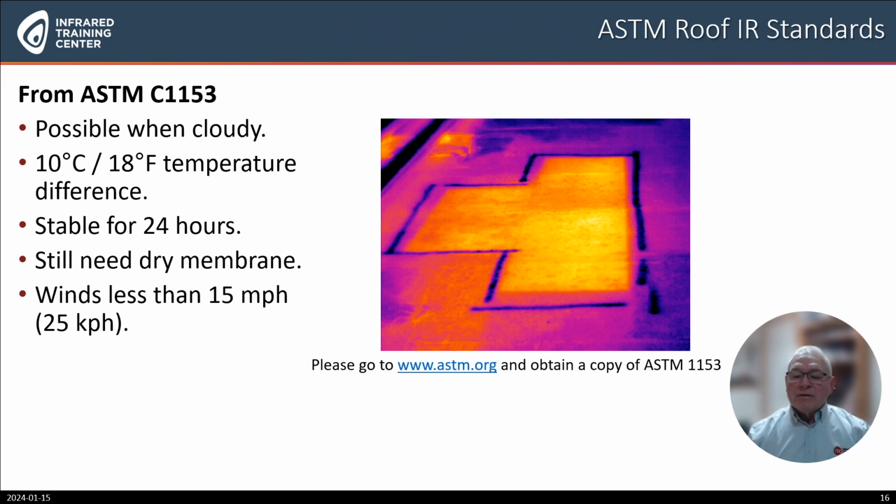ASTM C1153 gives us some guidelines and standards. It is possible to perform roof thermography when cloudy. A 10 degrees Celsius or 18 degrees Fahrenheit temperature difference must be obtained. The roof membrane must be stable for 24 hours and must be dry. Winds less than 15 miles per hour are recommended.